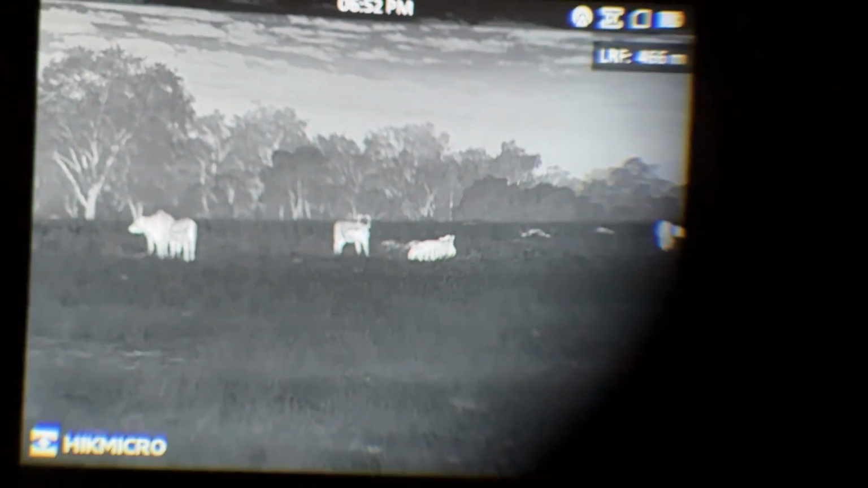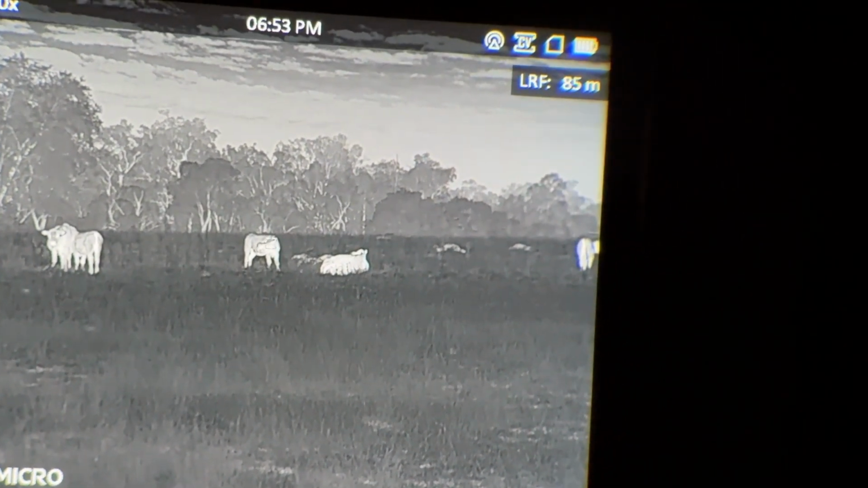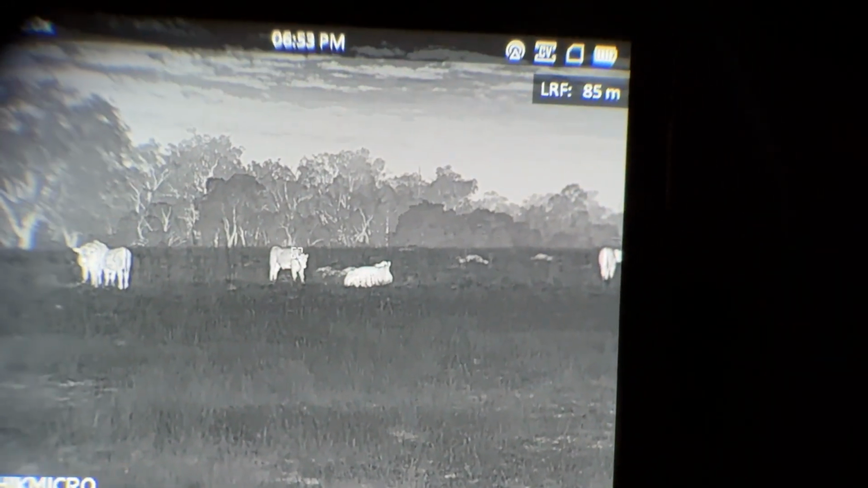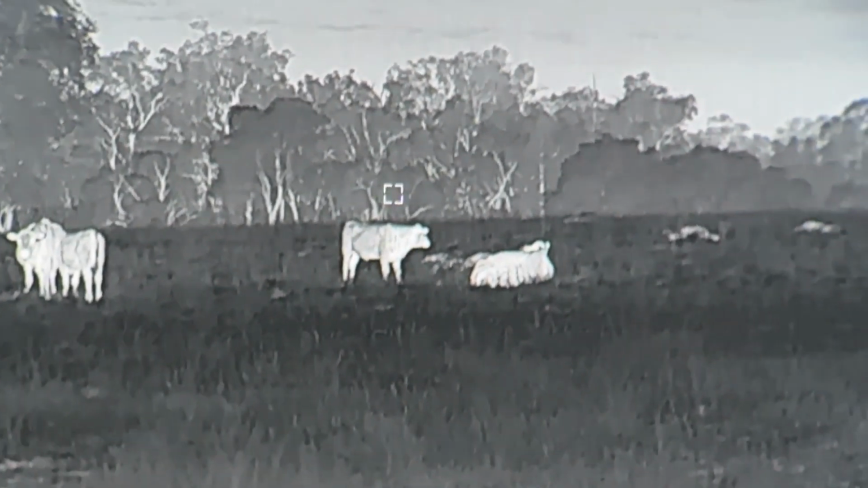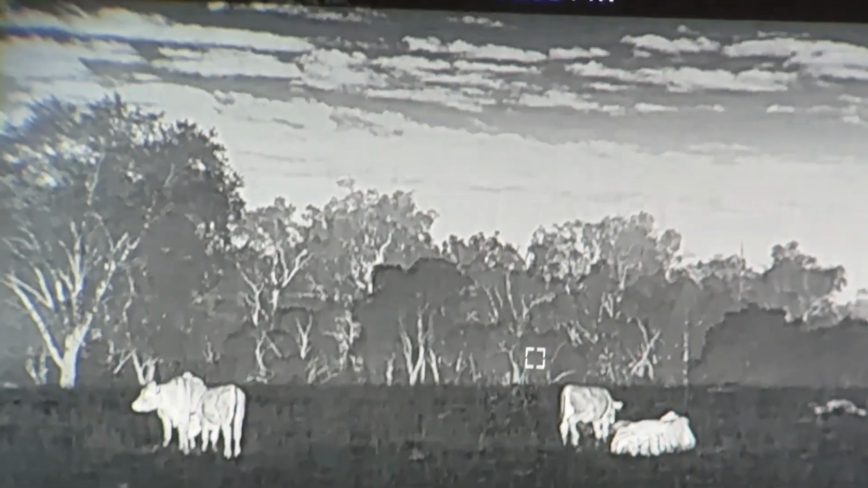Now, if I just drop this rangefinder down, we'll get a reading on this cow. It's about 85 meters away. Just going to zoom in a bit here just to try and take in the quality. Ignore the lines, that's normal because I'm recording it with another camera. Then we're going to go inside and compare this to the image quality on the tablet.